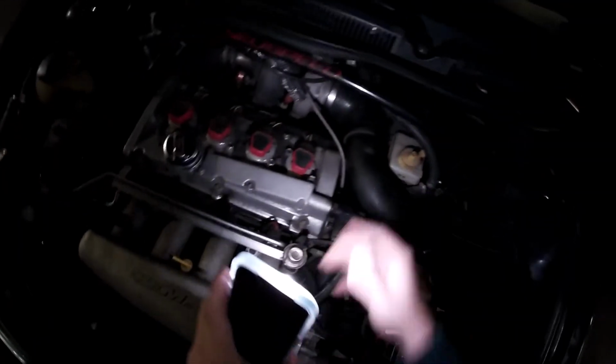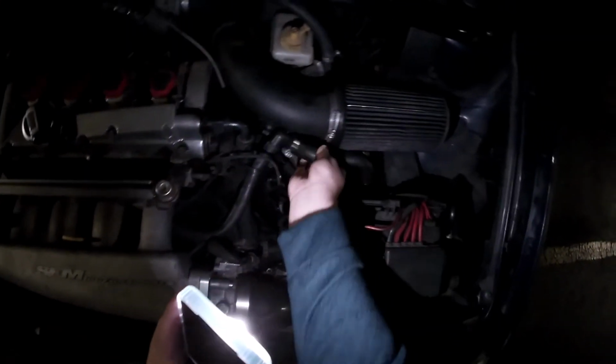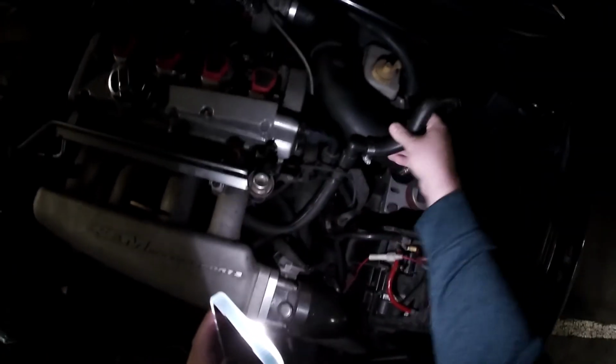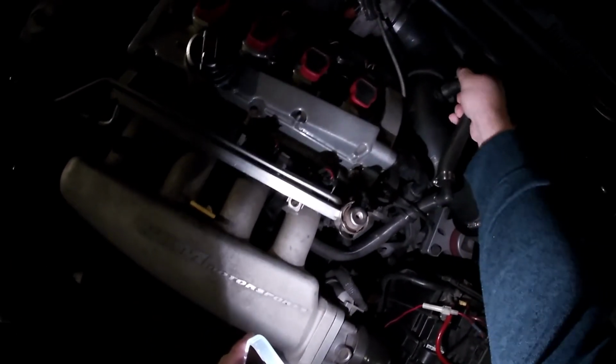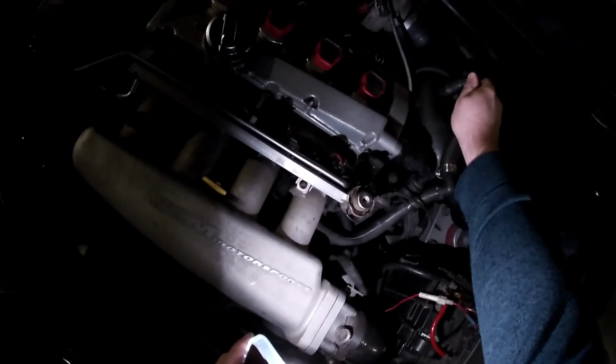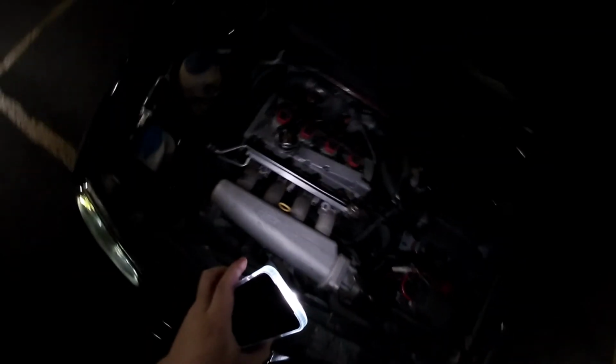Yeah, this PCV is supposed to go in this intake there. Well, yeah, it's supposed to go on there. I don't know why I never put it back on.